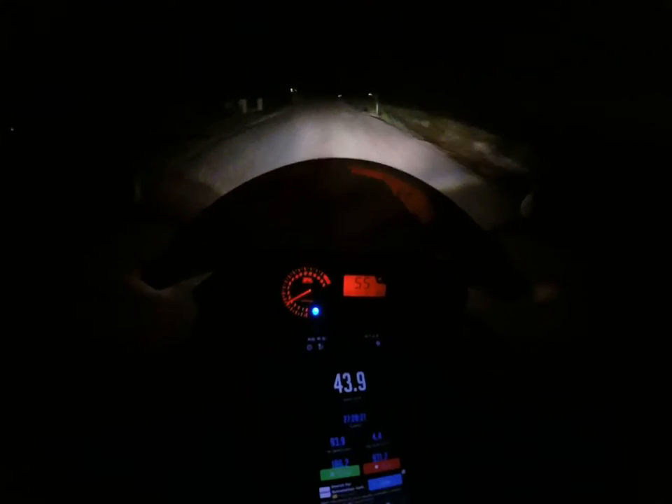I would also suggest, if you're going to have to travel there, hop on the highway. I understand that scares a lot of people. I've never been scared of the highway. Even when I got my driver's license, never scared of it. My first bike, never scared of it. But I do understand why it could be scary.